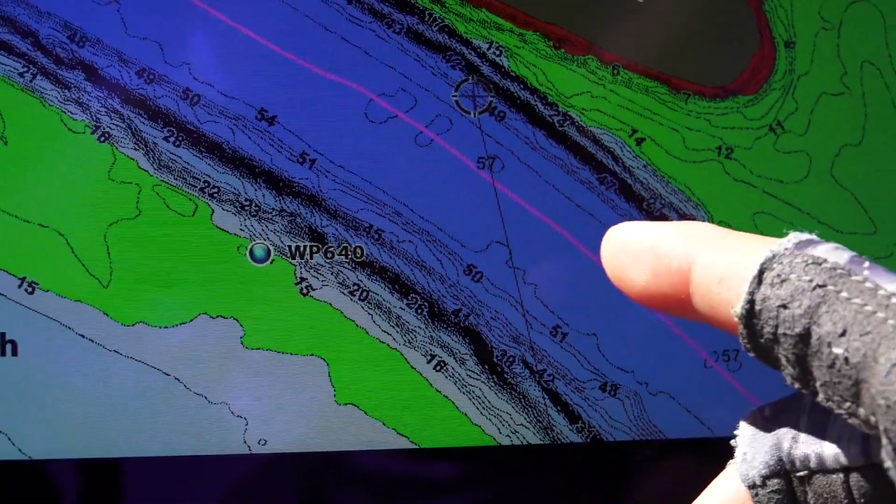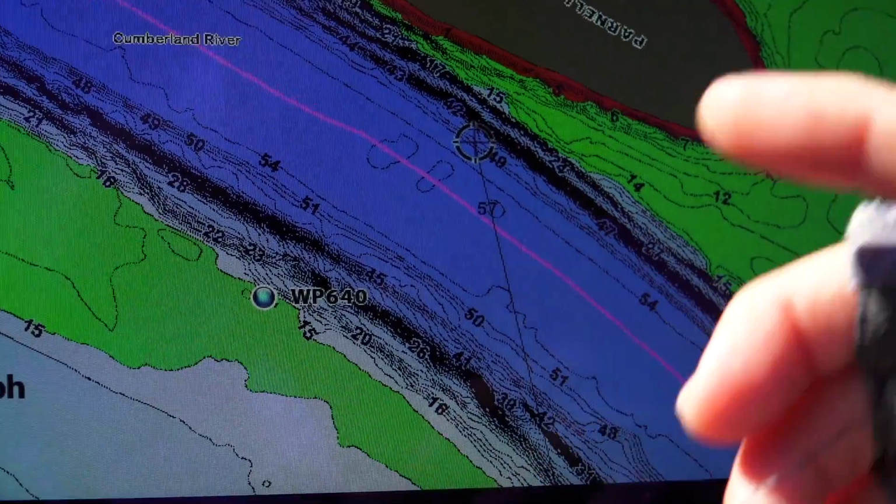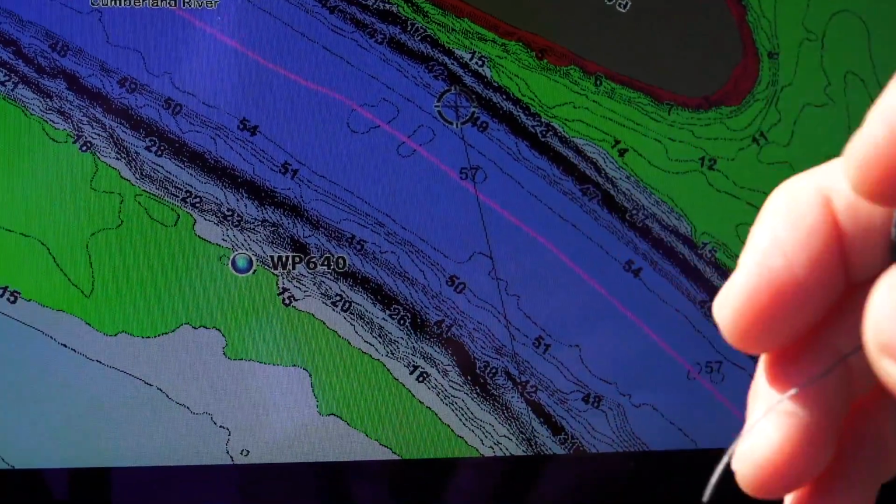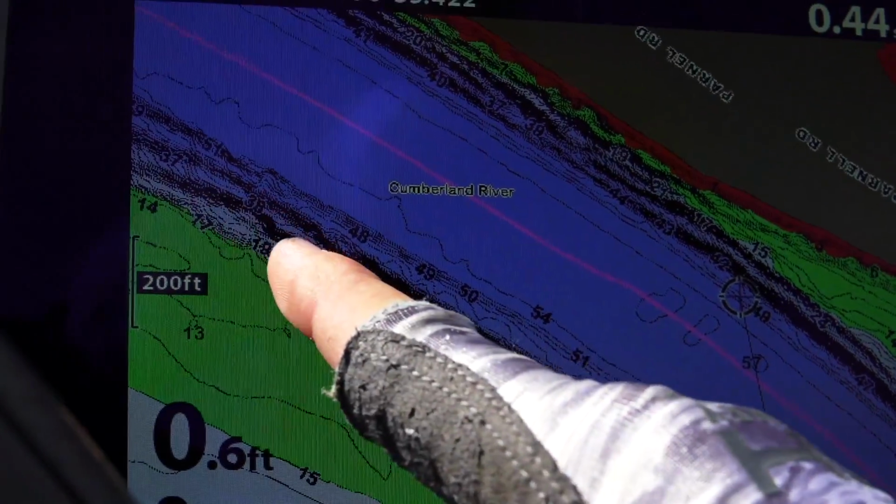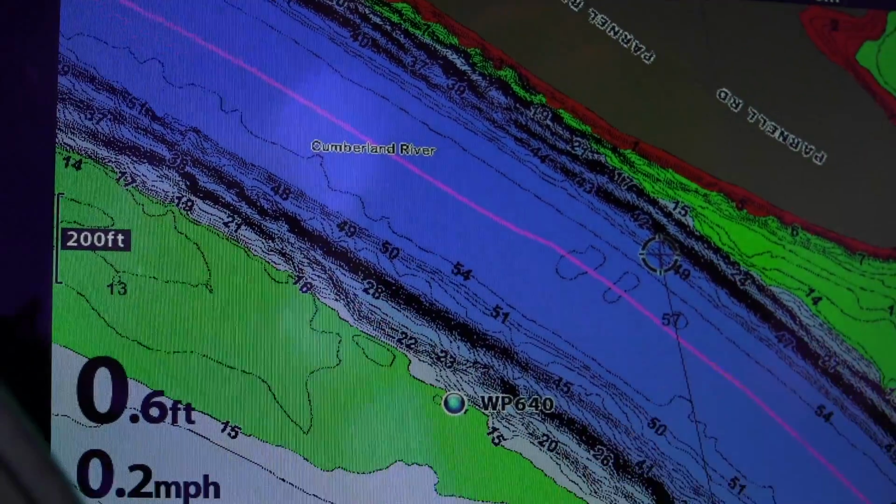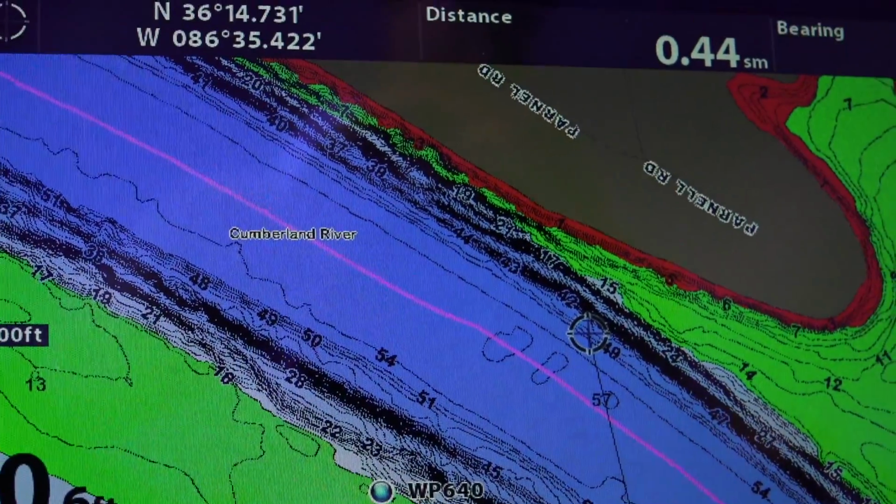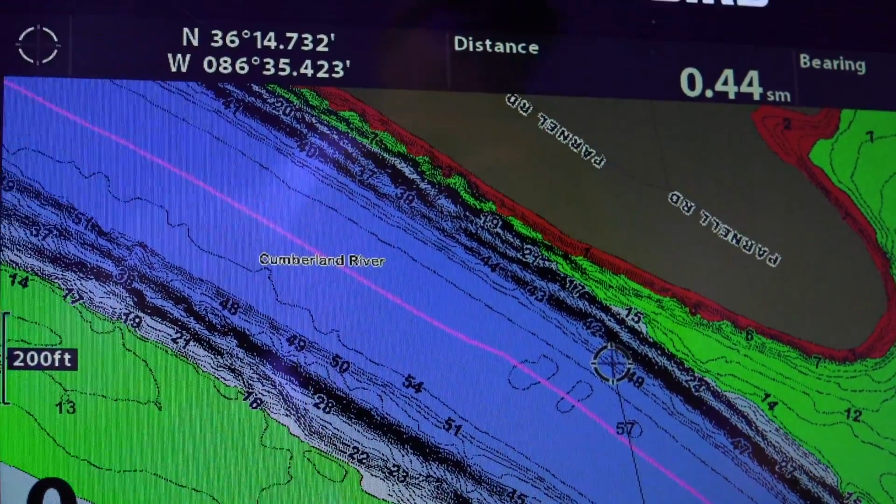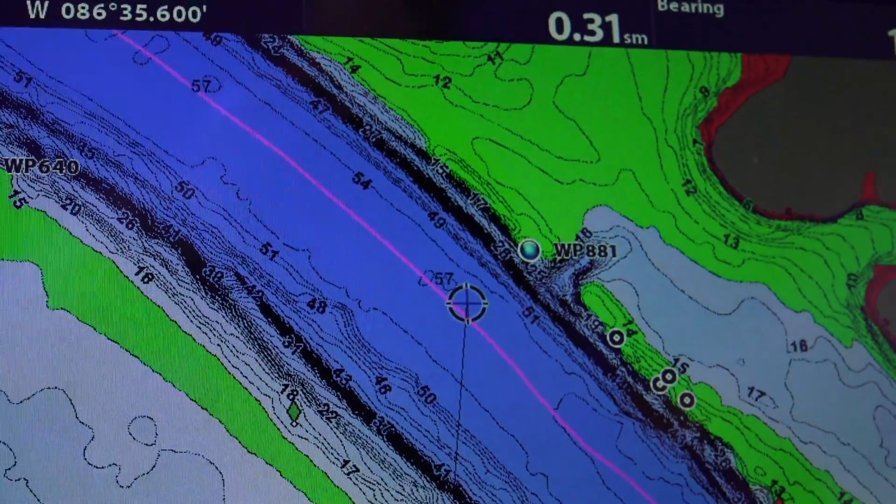Now, we know that there's miles and miles and miles of river ledges. What we're looking for are those little bitty variations in it. So we look right here, we've got a bunch of straight river ledge. I'm not going to say that there's no bass up here. A higher percentage area that we're wanting to look for is a break. So something like this right here.